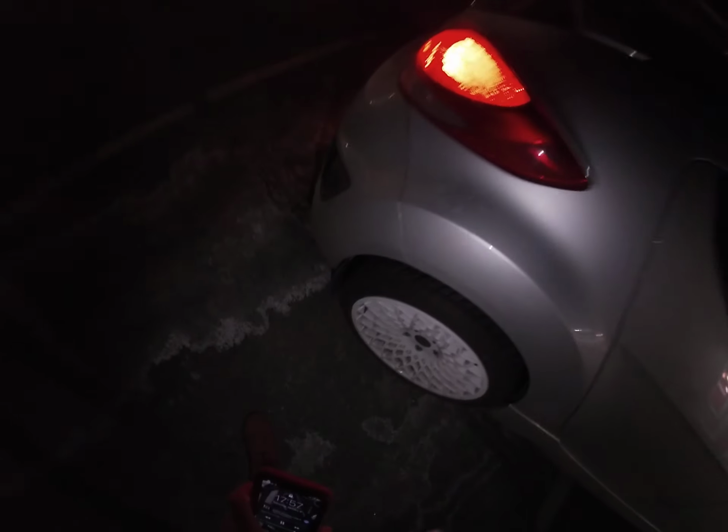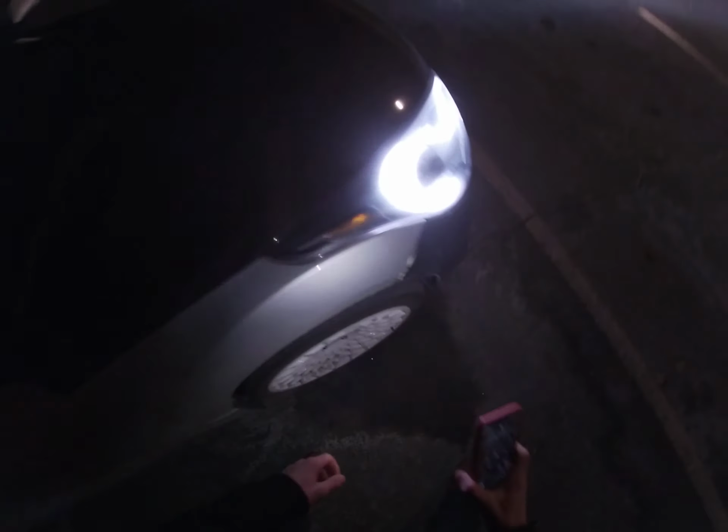I'm glad the car is okay, but now I want to know what the hell it was. Dude, he got crushed, bro. Jesus Christ. Look at it. Oh, I think it was like an opossum or something. Oh my god. That's messed up. Well, I feel bad for him, but it is what it is. I think it was an opossum.